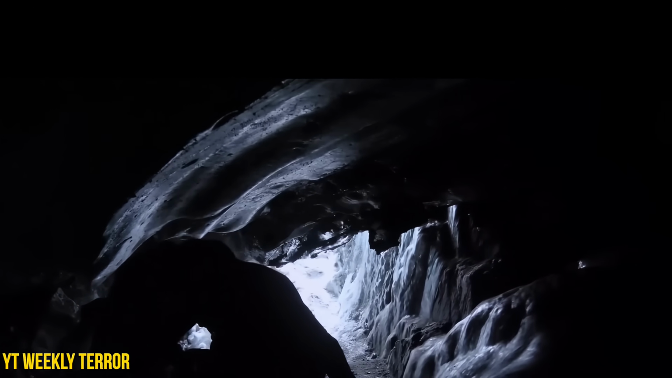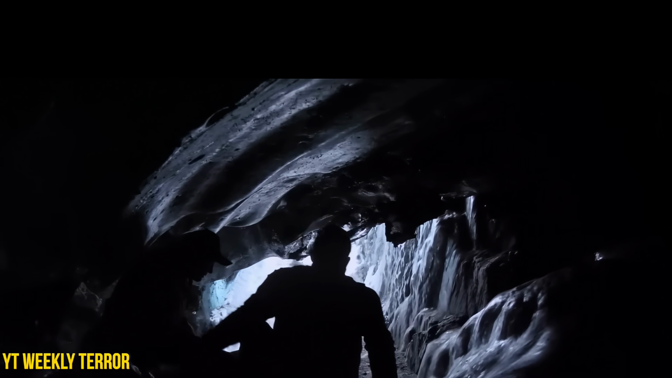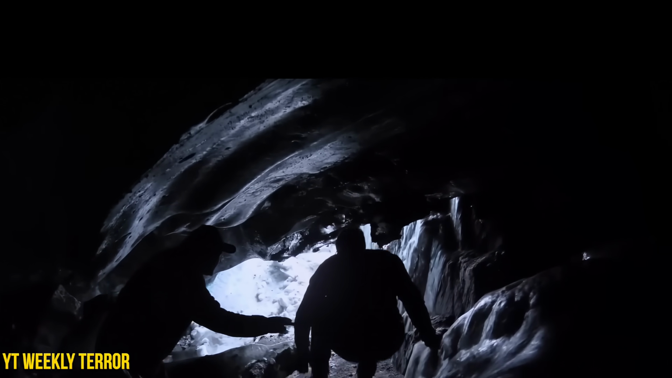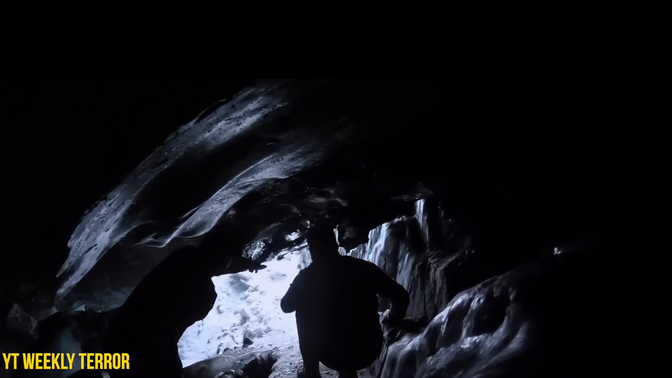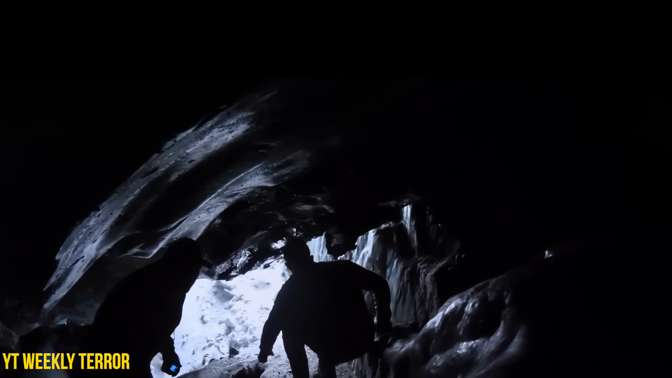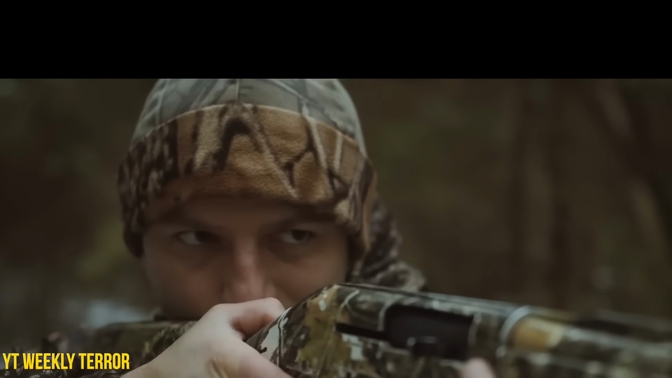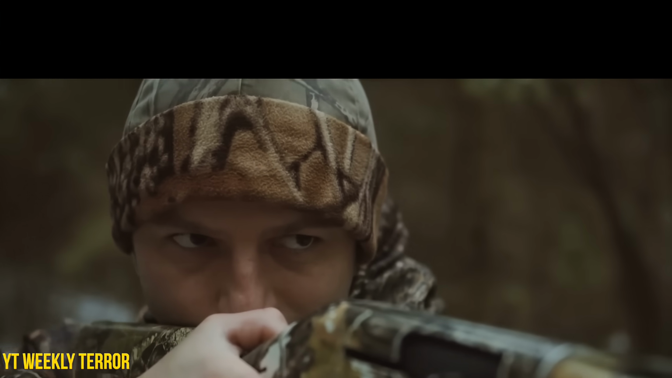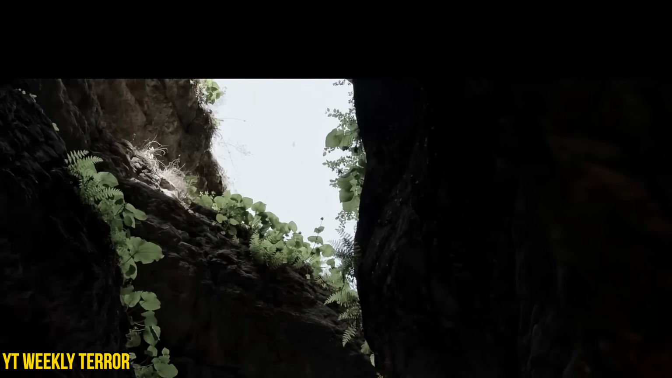From inside the cave, they heard movement. Then, a weak human voice calling for help. Moments later, the creature appeared at the entrance. Up close, it was enormous, but it didn't charge. It blocked the opening and watched them closely. When a rifle lowered, it relaxed. When it rose, the creature tensed. It wasn't acting like a cornered animal. It was assessing them. Using a narrow secondary opening, one hunter slipped inside and found the hiker alive.